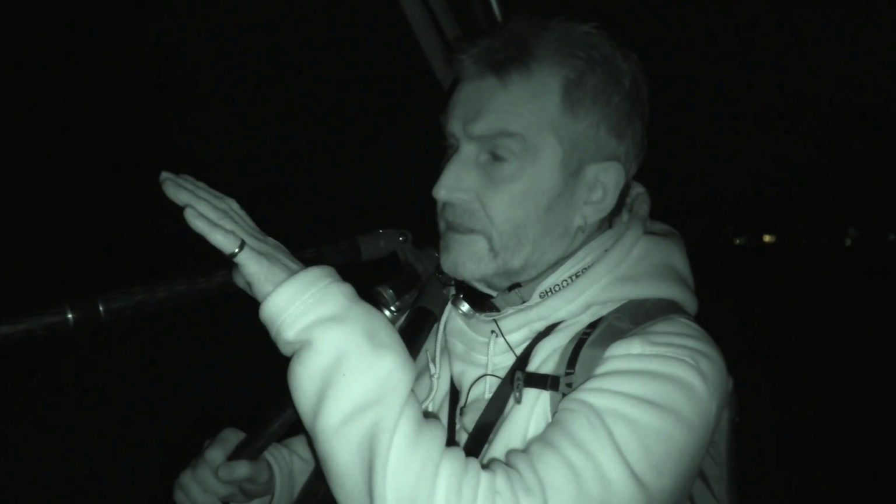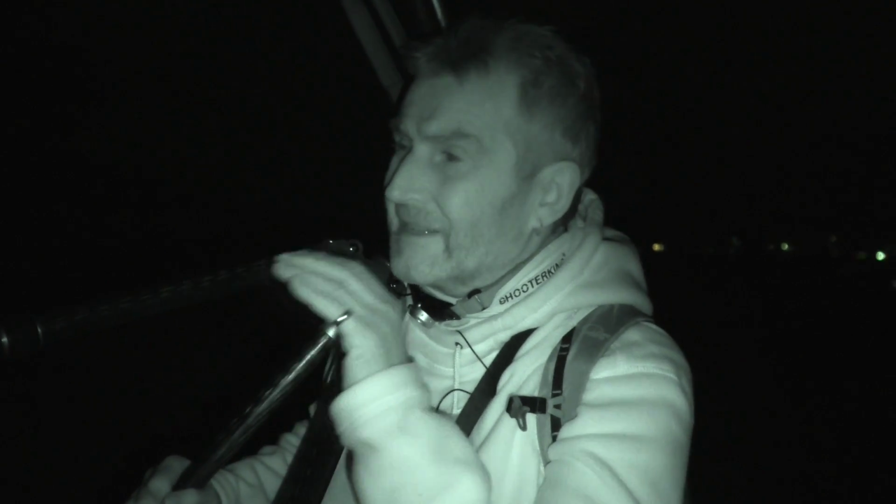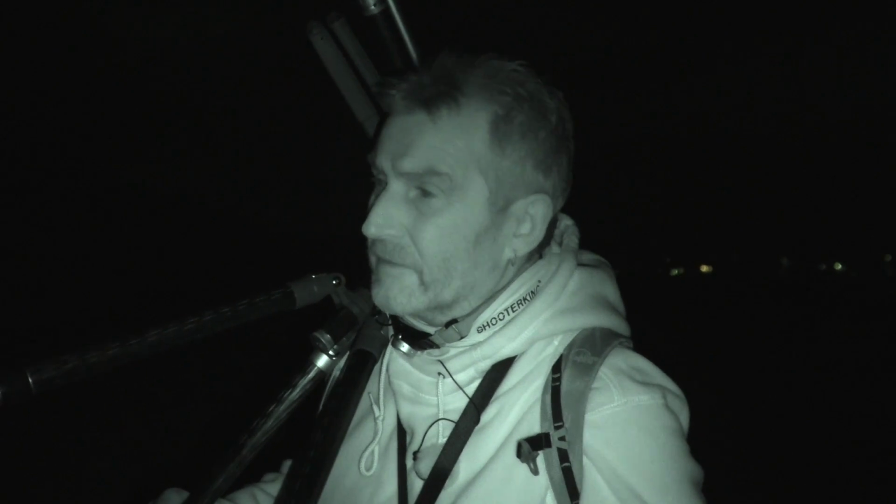Right, we've just walked around the bottom of the hill from the other side. There's a heat source underneath the tree, a rabbit, it's another favourite place for them. Just going to walk in a few more yards, probably 10, 15, 20 at the most, to get within 50 yards of it and try and get a shot. Just need to confirm it, see what I think it is. And then hopefully we'll have another one.